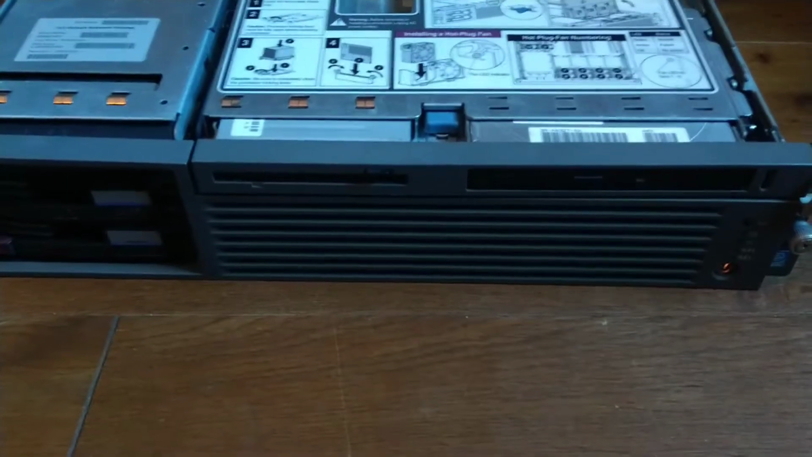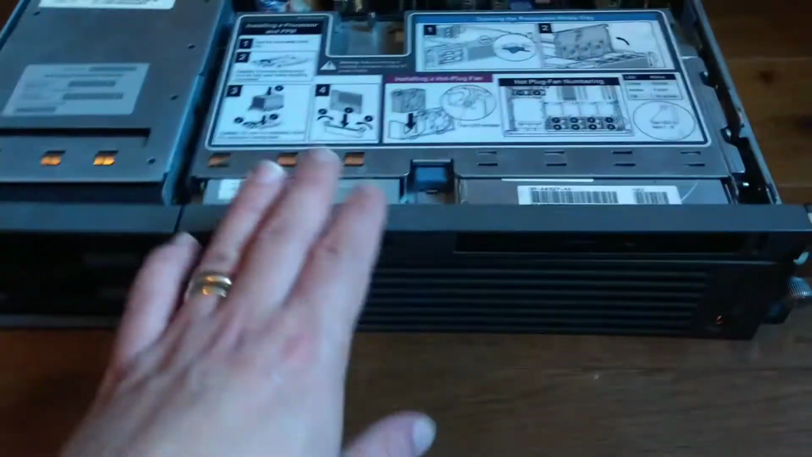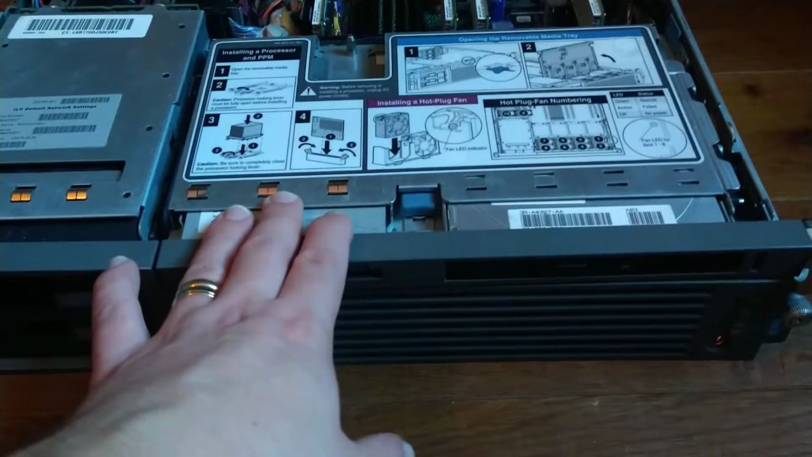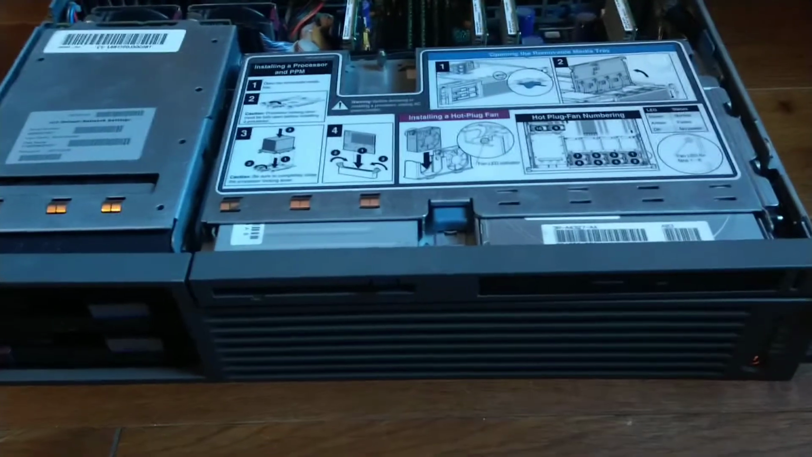In front of us is the DL560. We're going to concentrate on this part, the enclosure where all the HP ProLiant processors are installed.